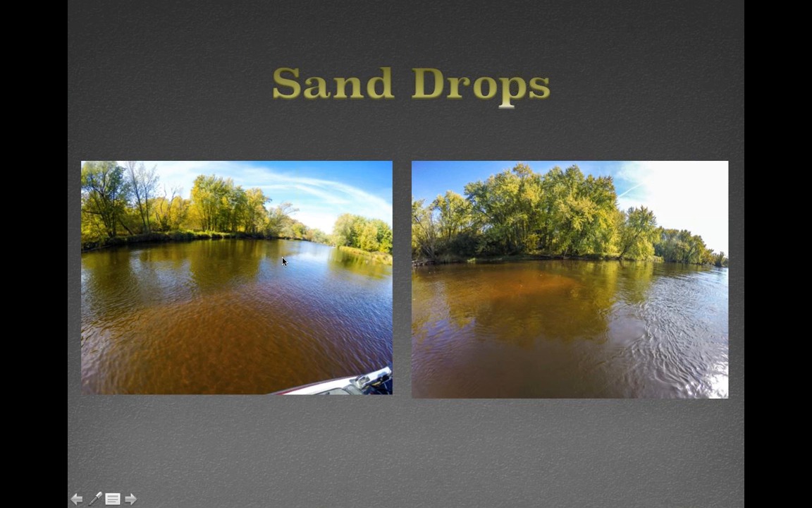And a lot of times you can also watch the current on the front of it, whether it's a back eddy or an eddy, and you can find some of those push areas where the current's not nearly as bad, and those fish will really stack into those cut banks.